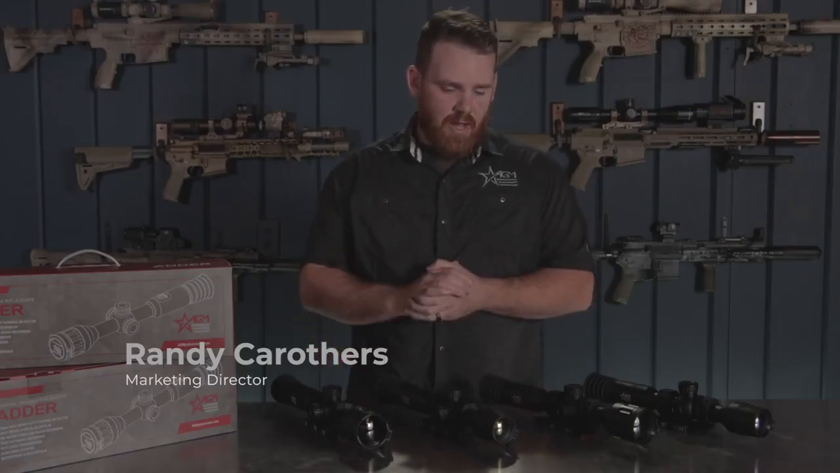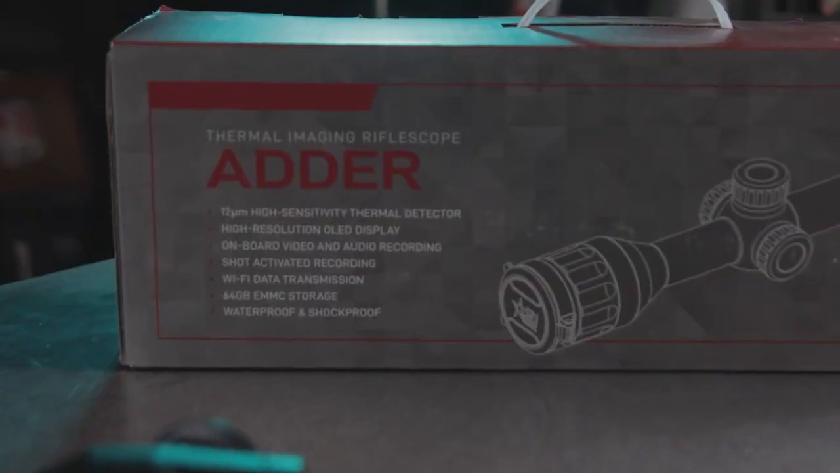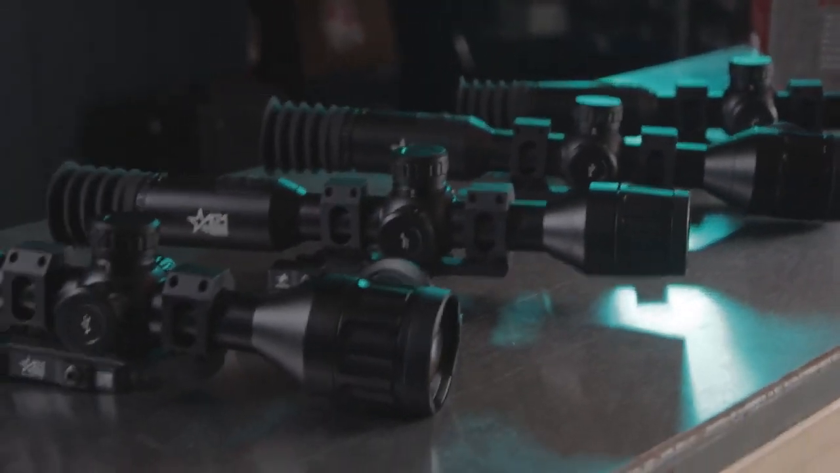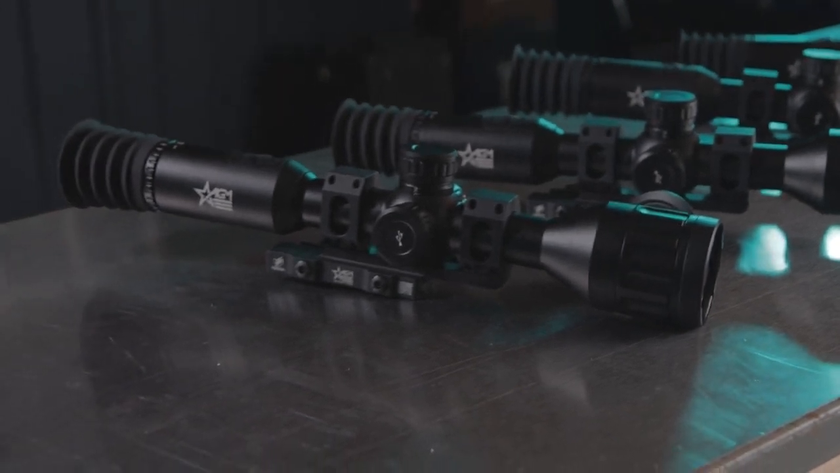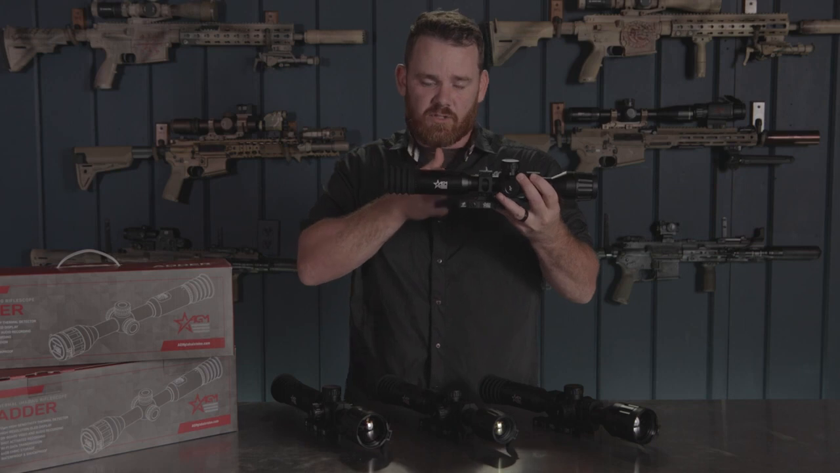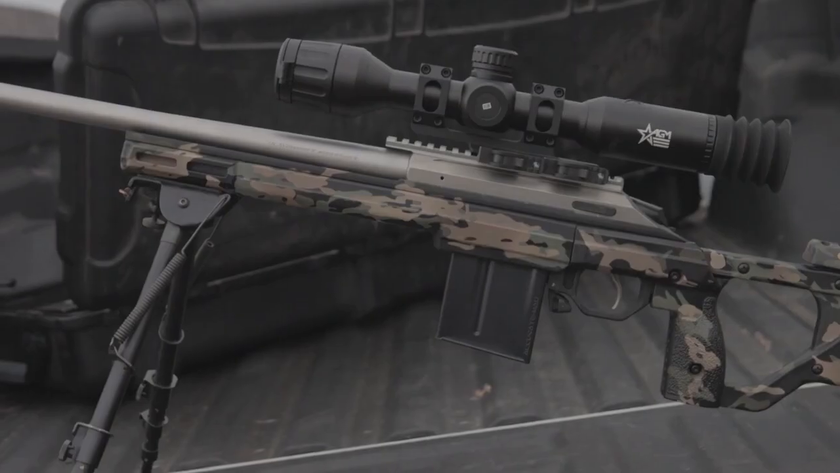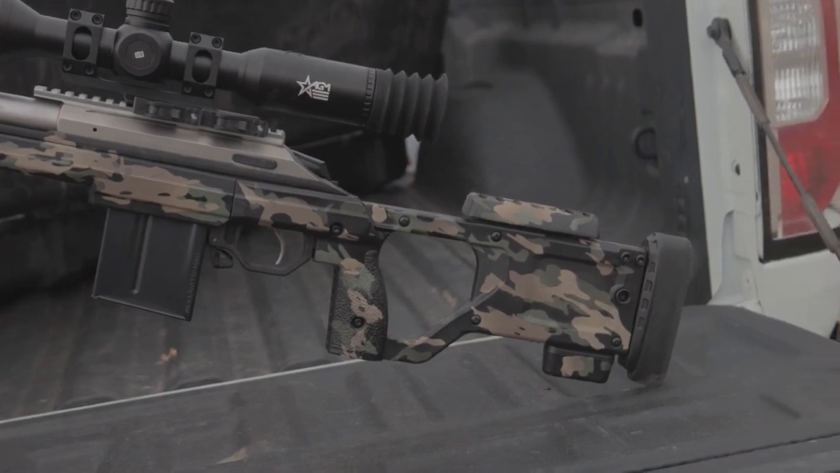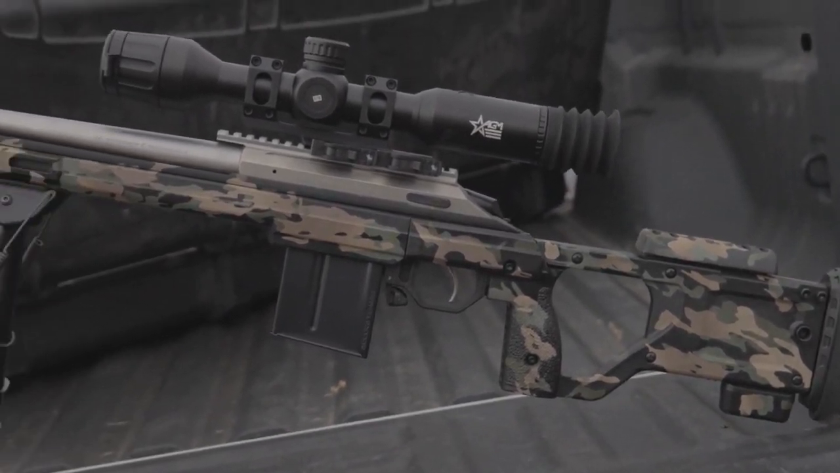In this video, we're going to be talking about the new Adder series thermal scopes. One thing that you'll notice right off the beginning here is that they look more like a traditional scope. Keep in mind though that it is still a thermal scope, so there is still a screen, there still is a thermal sensor in here. Internally, the makeup is completely different than what you would think of when looking through a traditional scope.